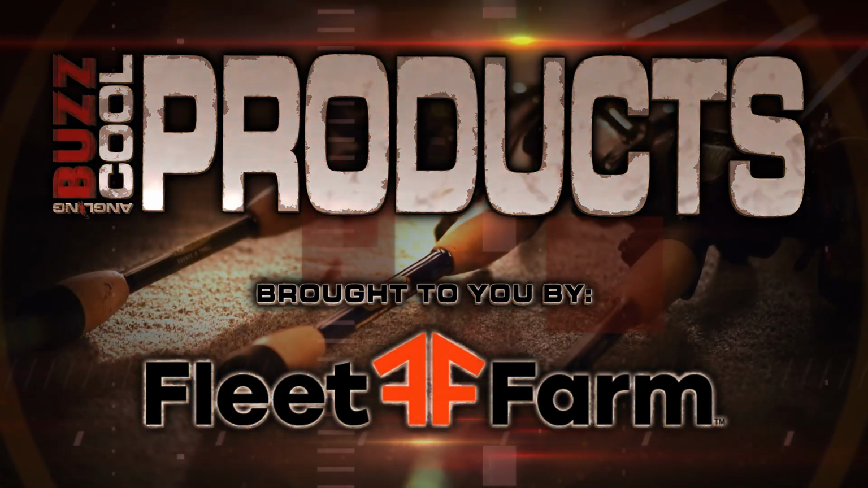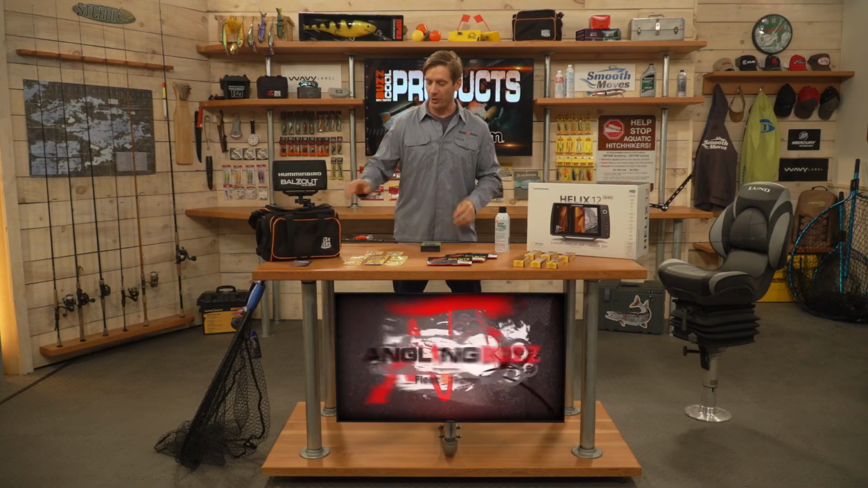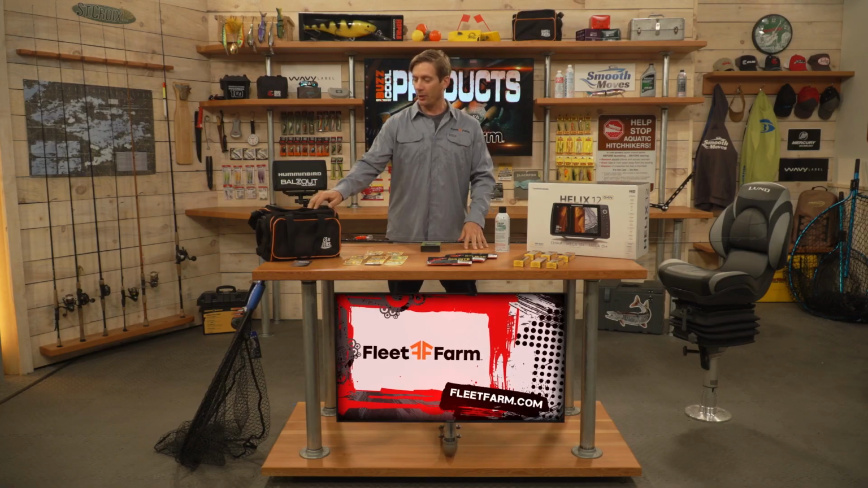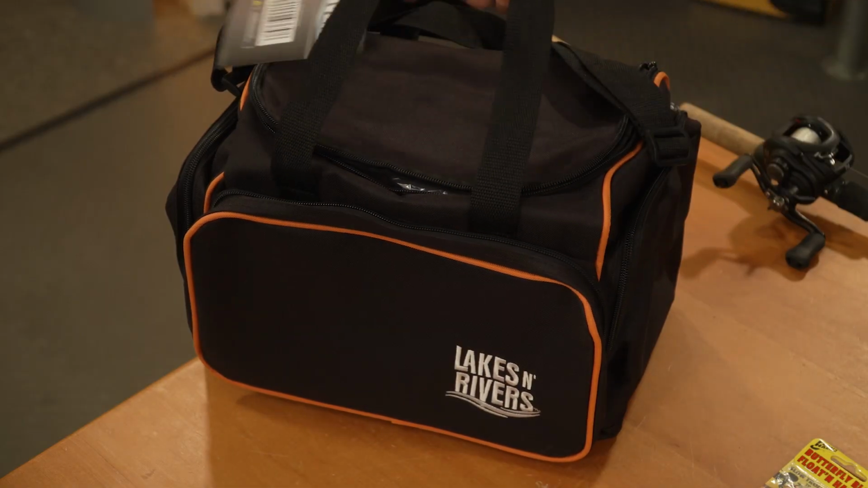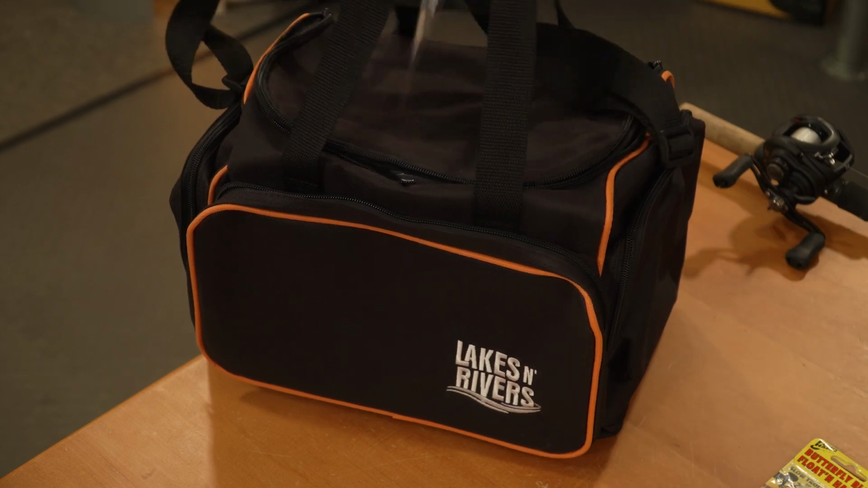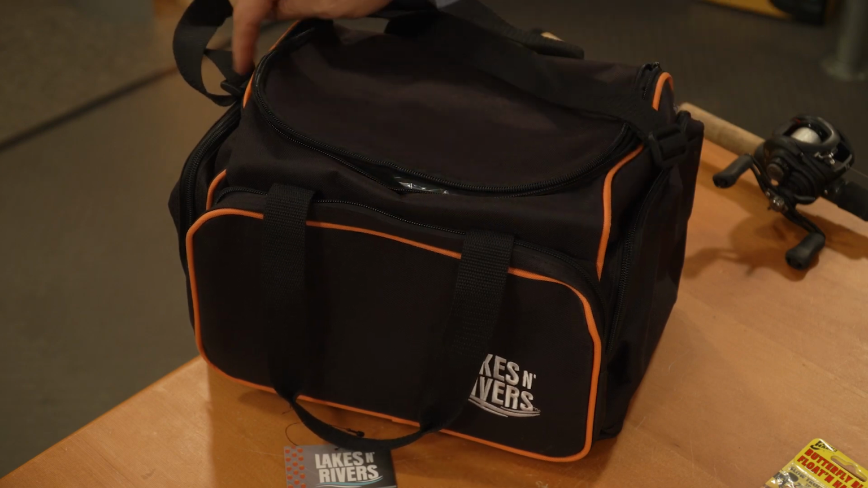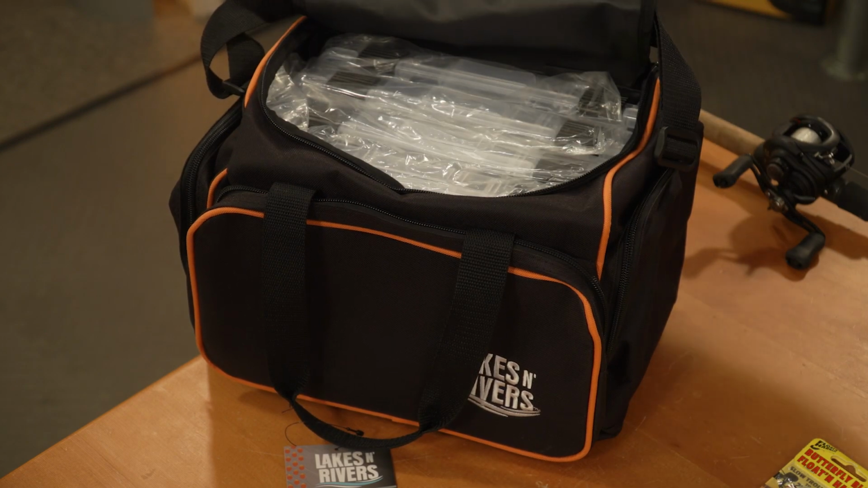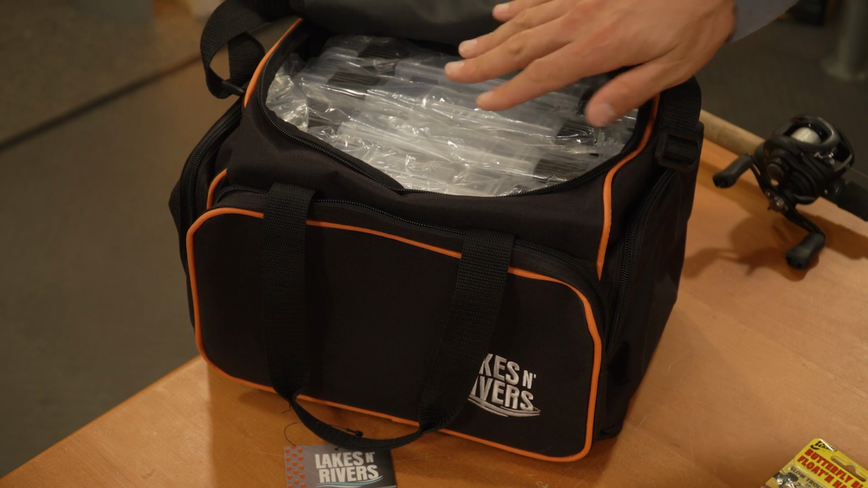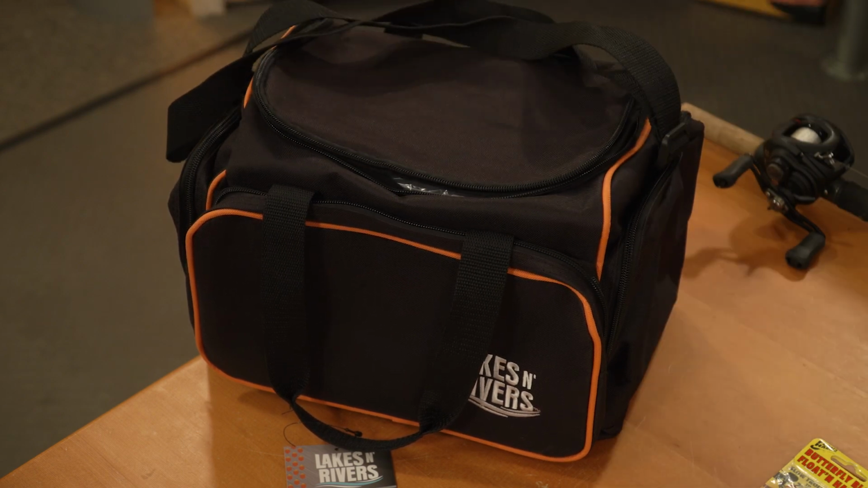And now it's time for our cool products brought to you by Fleet Farm. We're going to start off with this Lakes and Rivers tackle bag. This is a great series from Fleet Farm. You can see this is just one of the options available. You can fit 4 different tackle boxes in here. This is great if you're a kayak angler, if you're hiking, or if you're just jumping in the boat with a friend to fish for a few hours. This is a perfect size. Lots of storage space. Nice, easy to carry handle from Lakes and Rivers.